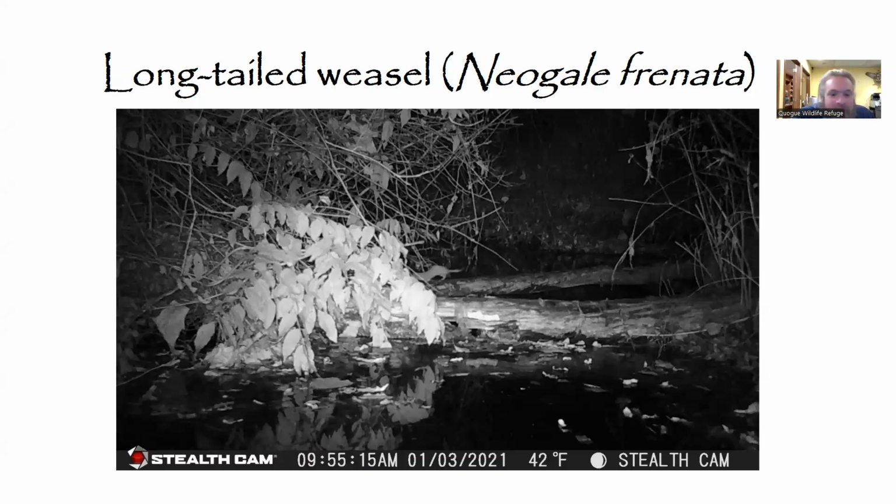And another fun thing about these guys and some other mustelids like weasels and ferrets, when they get really excited, they engage in what is called a weasel war dance, where they hop and bop around, and it's believed that their fancy footwork is meant to confuse their prey, which I guess makes sense.